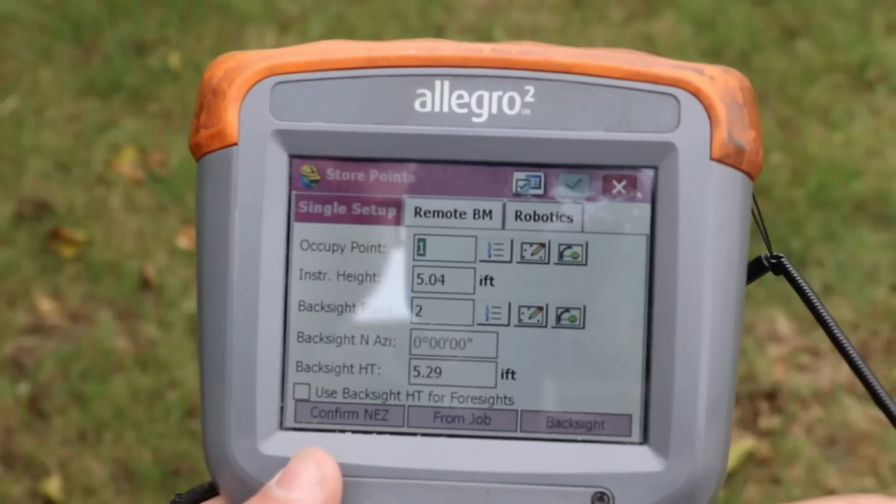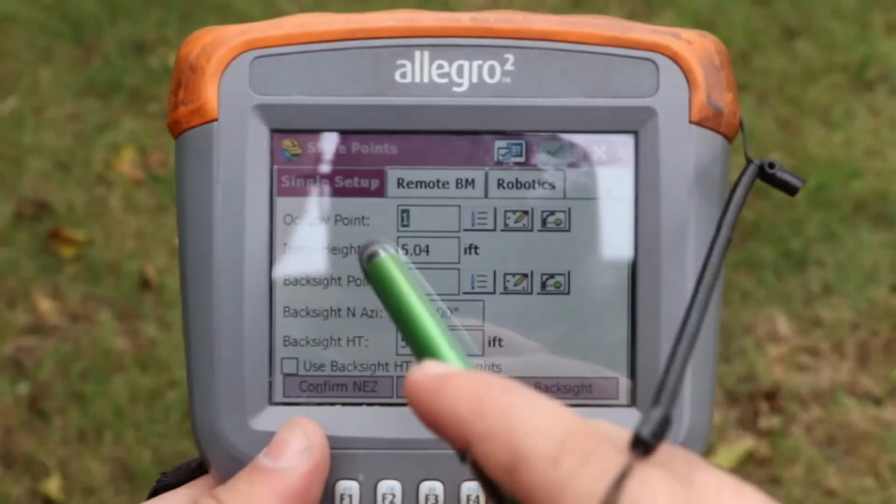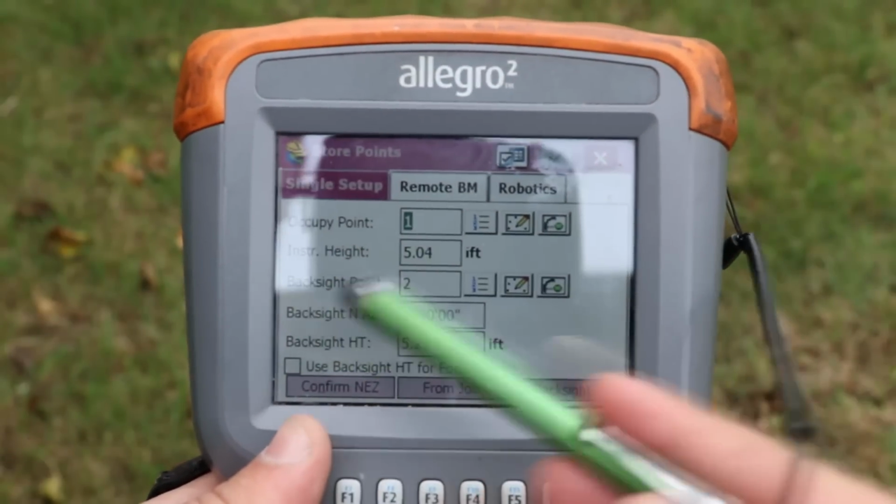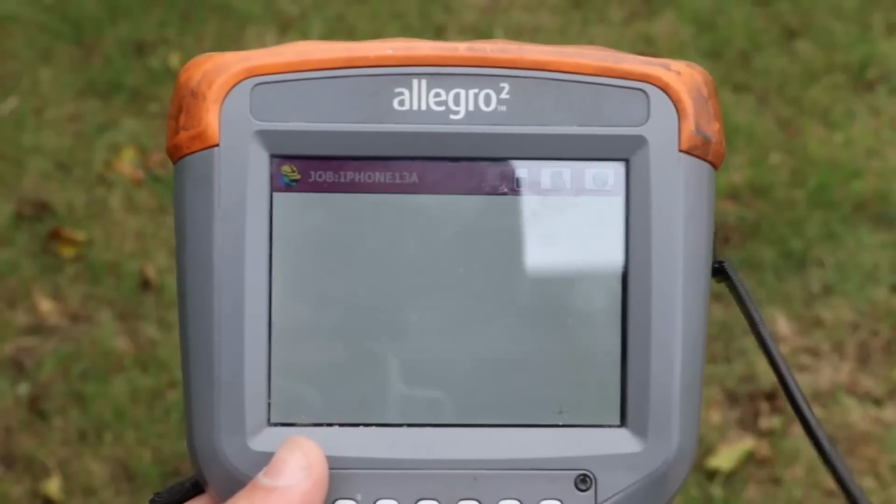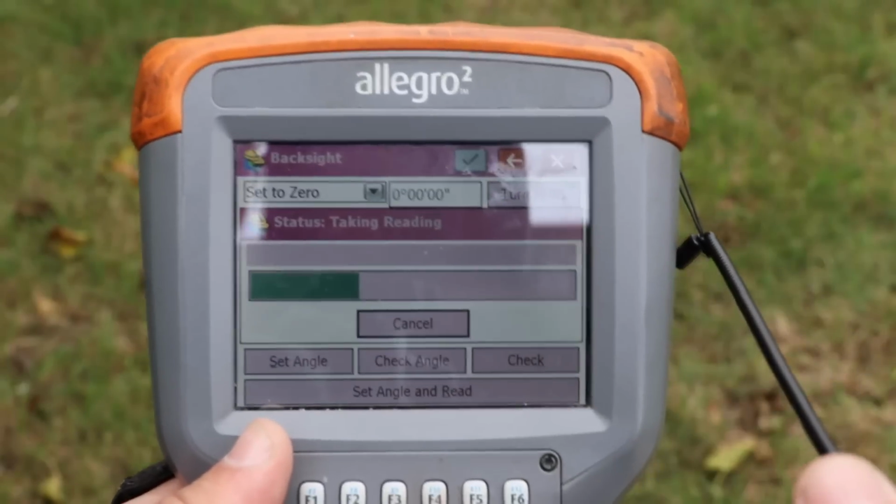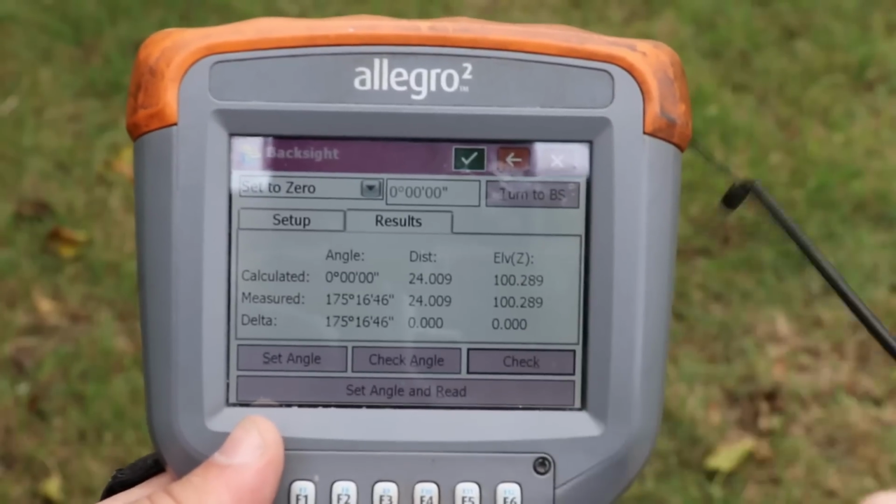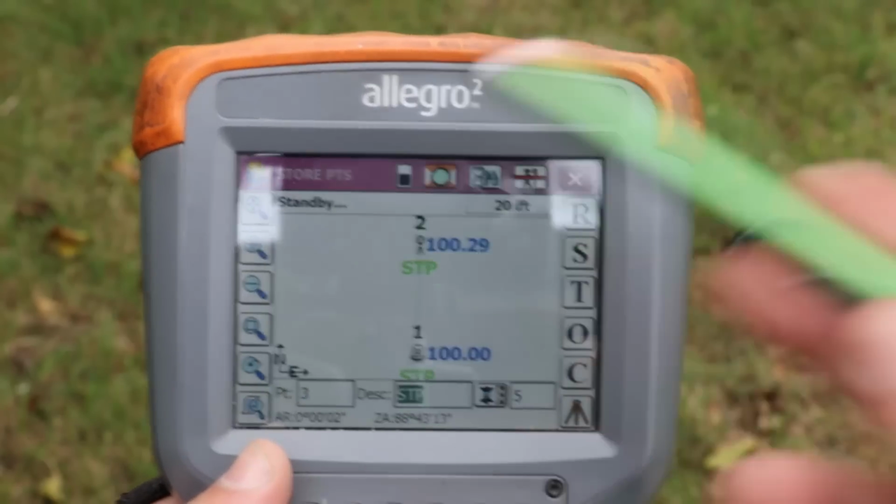And now we're at the setup menu. We are occupying point number 1, which is where the total station is. Instrument height, which is the total station's height, we measured at 5.04 feet. Back sight point is point number 2, and the height of the back sight is 5.29 feet. I'll hit back sight and check. As you can see, we have 0 error, which means that our control network is set up. I'll hit set angle, and now we're ready to go.